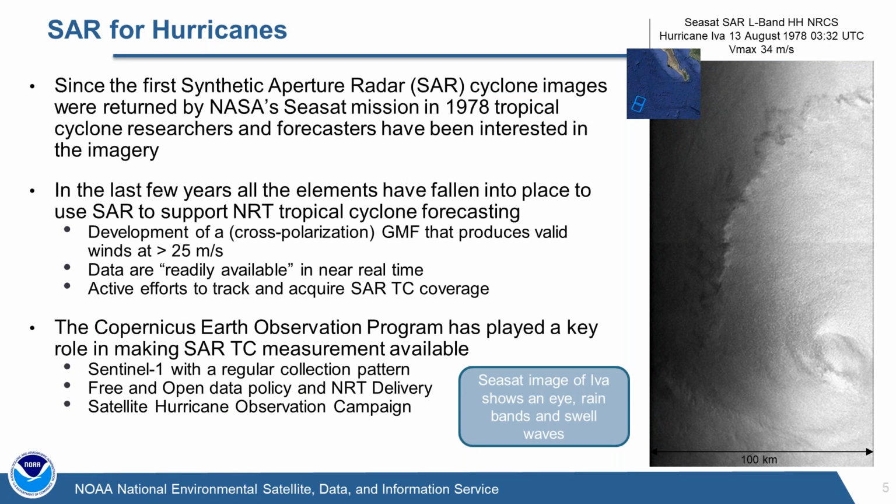So ever since SAR was put on orbit back in 1978 with the first civilian SAR mission, Seasat, there's been an interest from the tropical community to look at this. So this was an image from Hurricane Iva back from 1978. It was a 100-kilometer swath, a Seasat swath with a 25-meter pixel, and again you can see all the classic characteristics that we are seeing in the current SAR imagery. We see the rain bands, we see the eye.